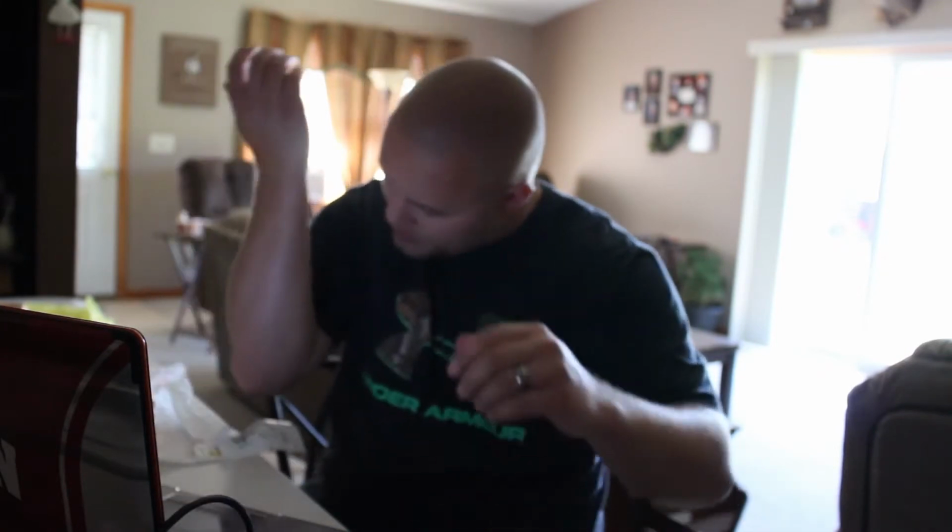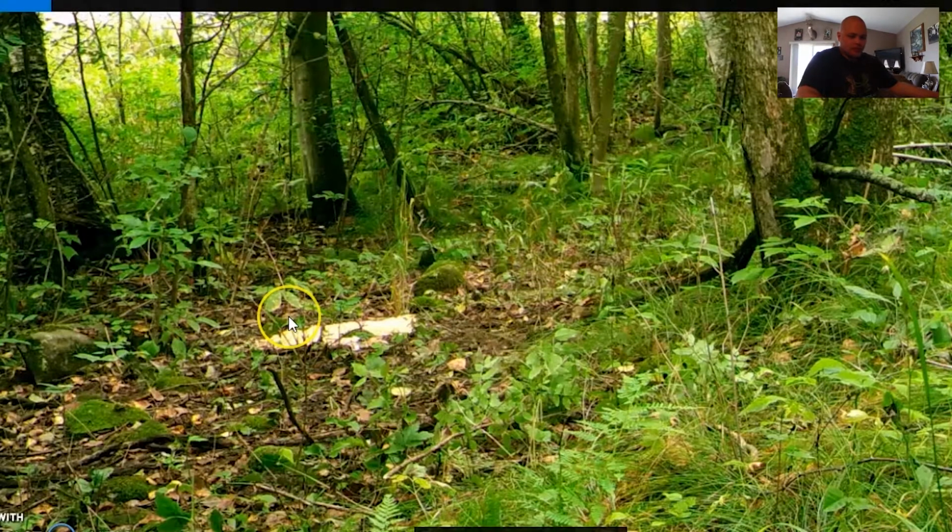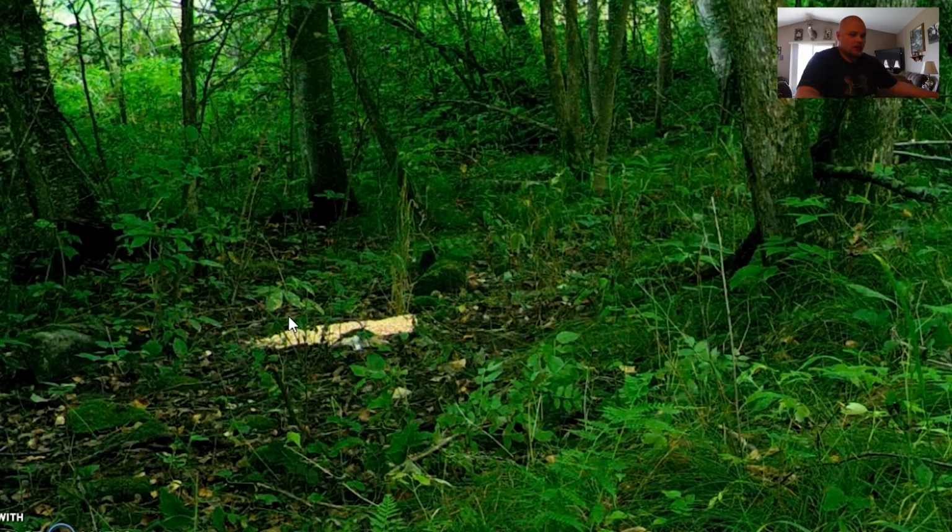702 pictures technically, because it's taking 3 per, so that's still a lot. 702. Yeah. Hopefully there's something in there. Let's get to burning through all these photos, all 2,100 of them. So let's see what we got.